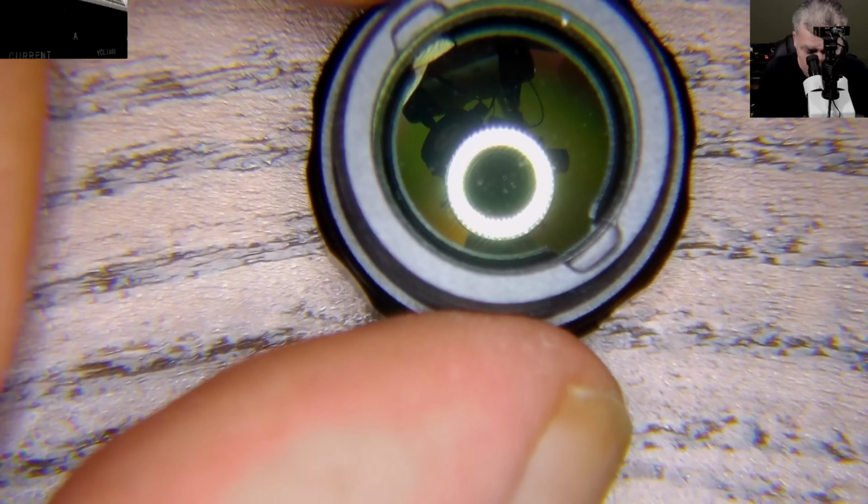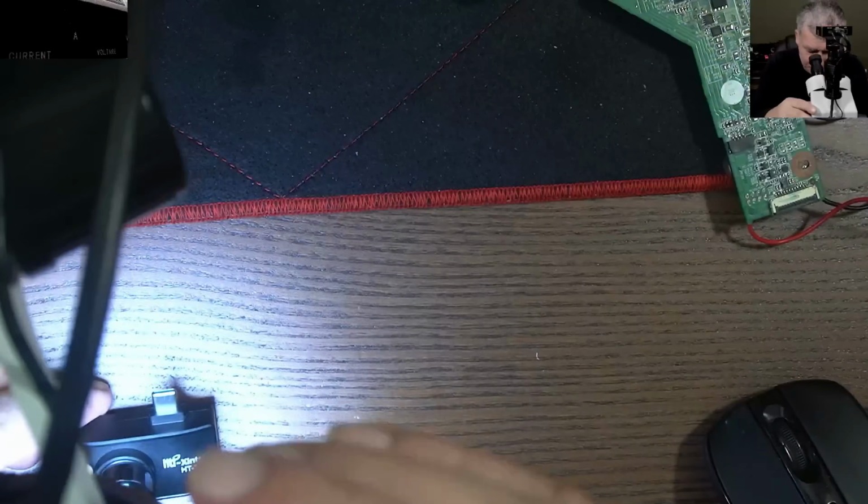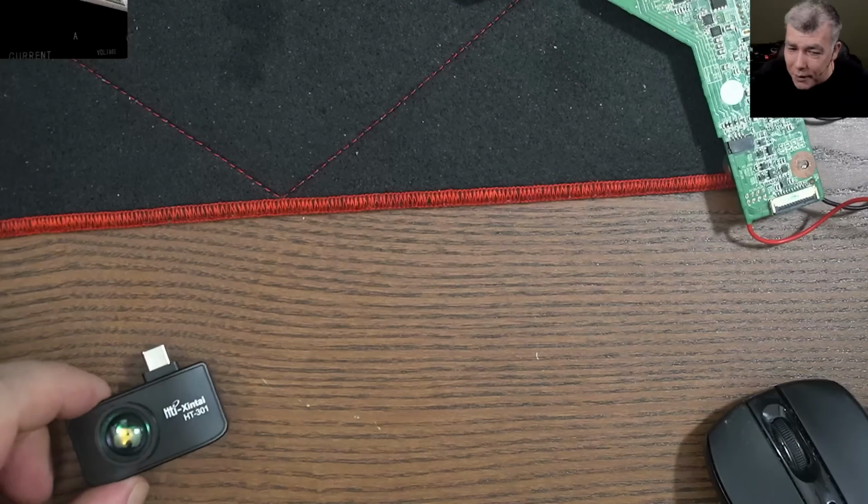Huh? What do you think? You think that is not important? Well, anyway, that's the sensor, and it's quite a big sensor. That's the lens. And the lens is coming here on the top. It has a USB-C connection. Amazing. Look at where technology goes these days.